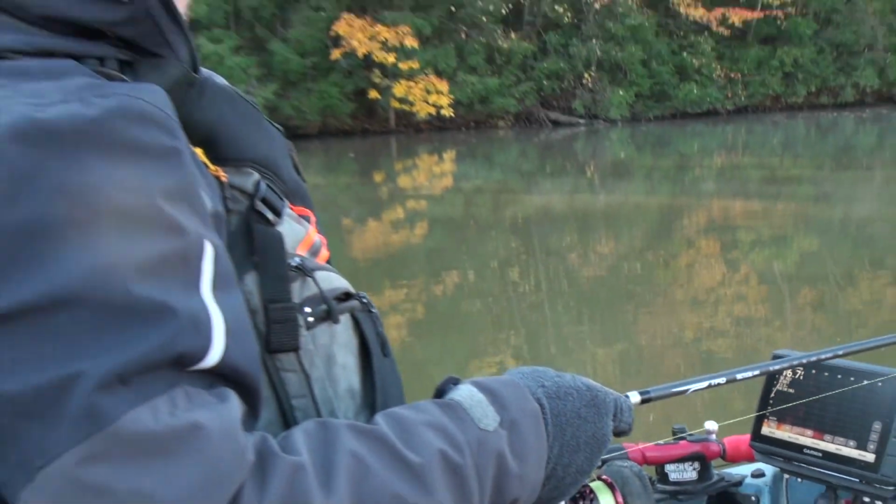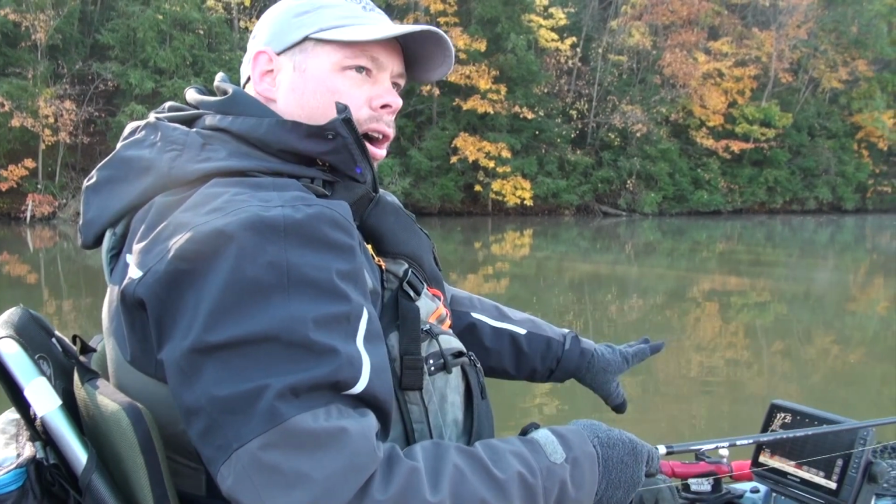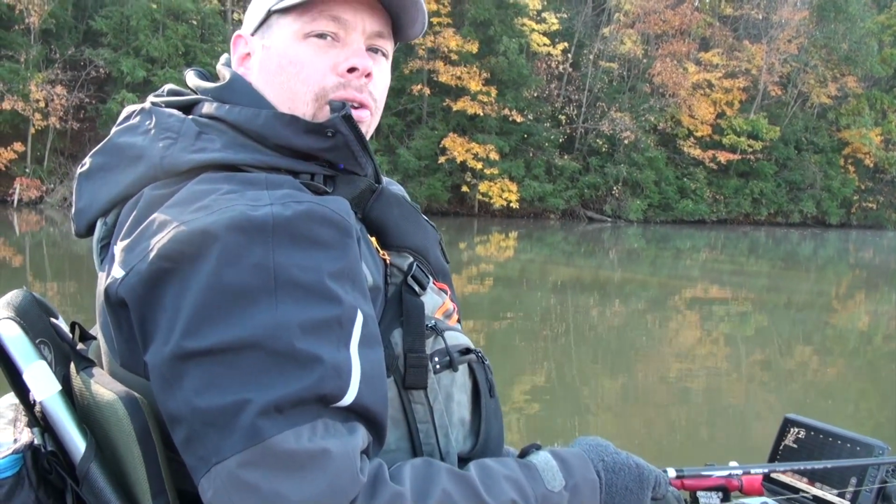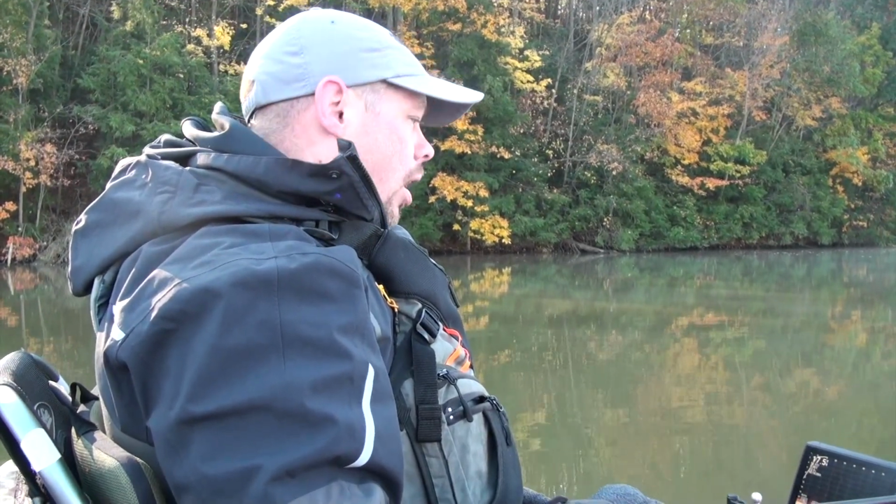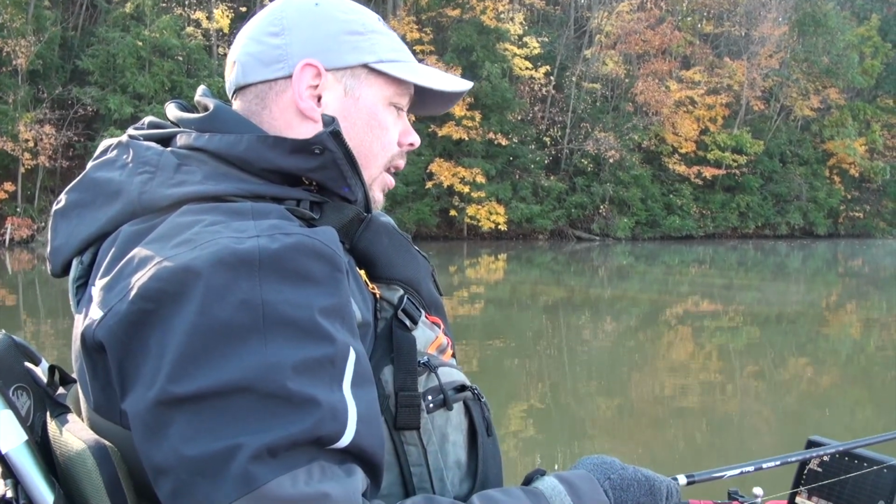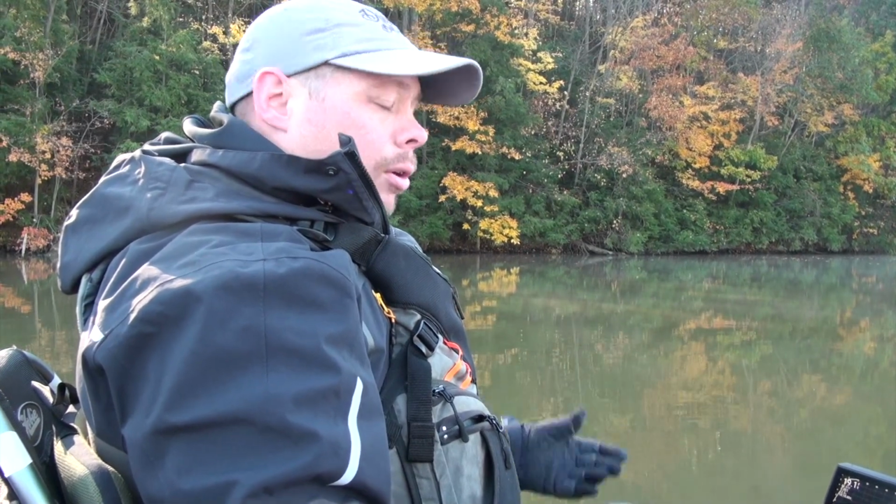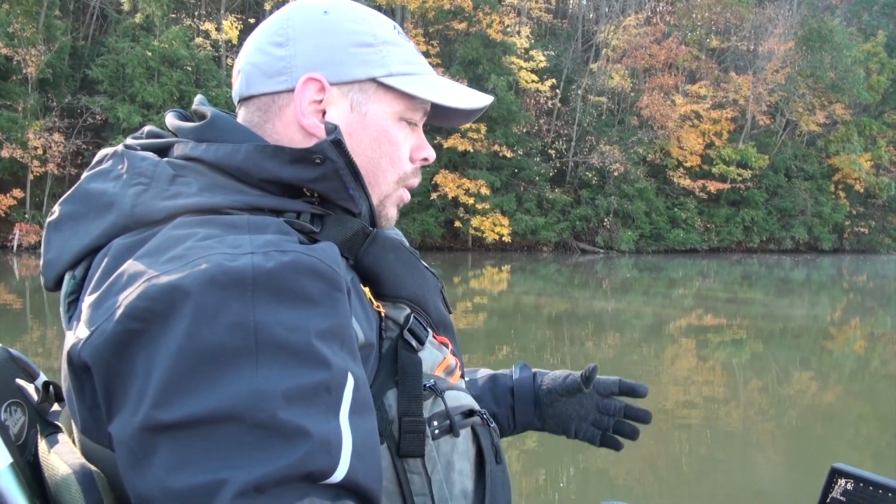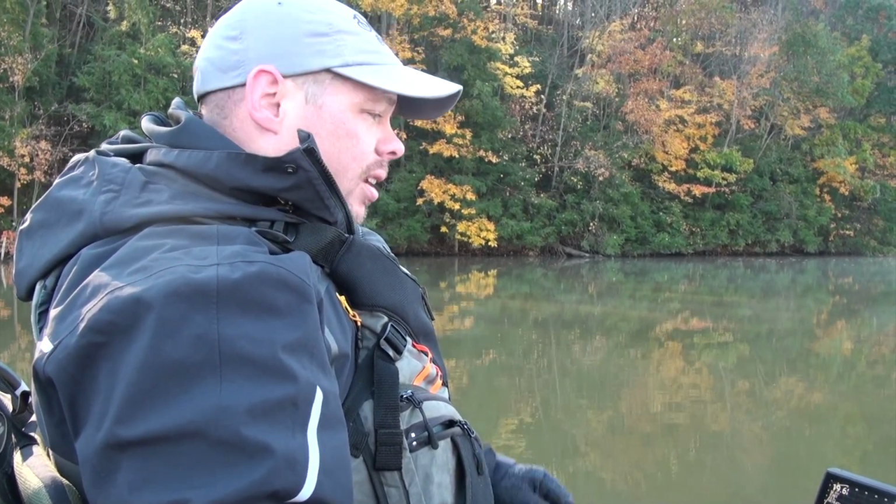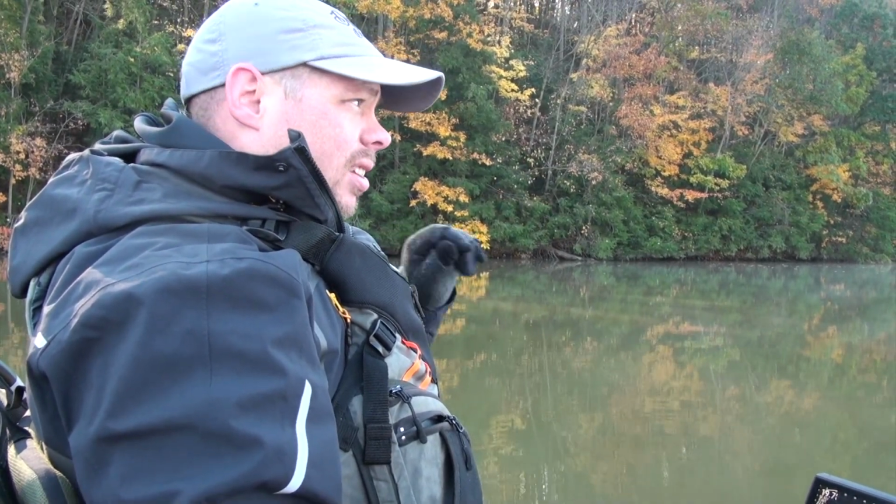It's very telling of what the fish want. On a day like today, when you see dots on the screen and they're not moving at all, that's telling you these fish are not very active. They're not swimming around, they're just suspended, staying still, and it tells you that you need to adjust your presentation if you're not doing something similar. Today, every fish that I've marked has been 5 to 10 feet off the bottom and just sitting there.